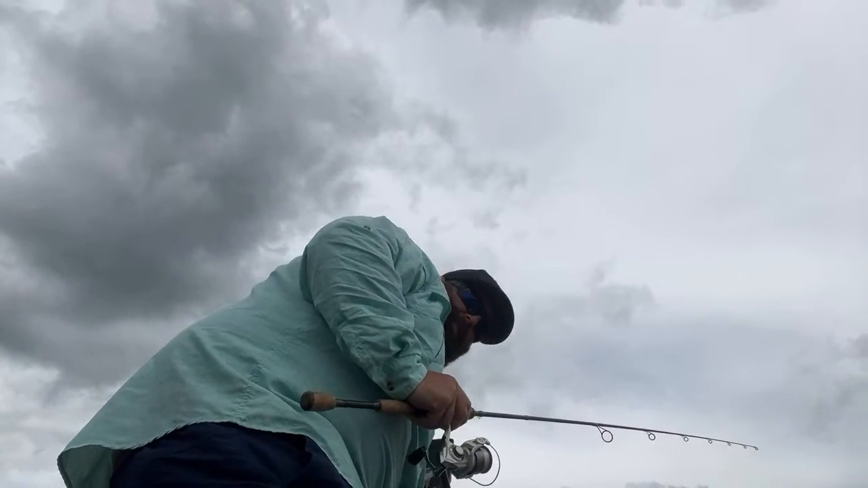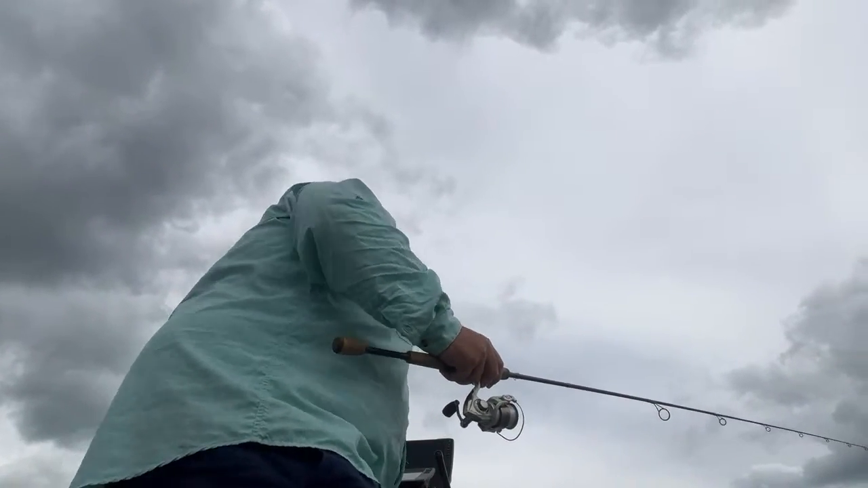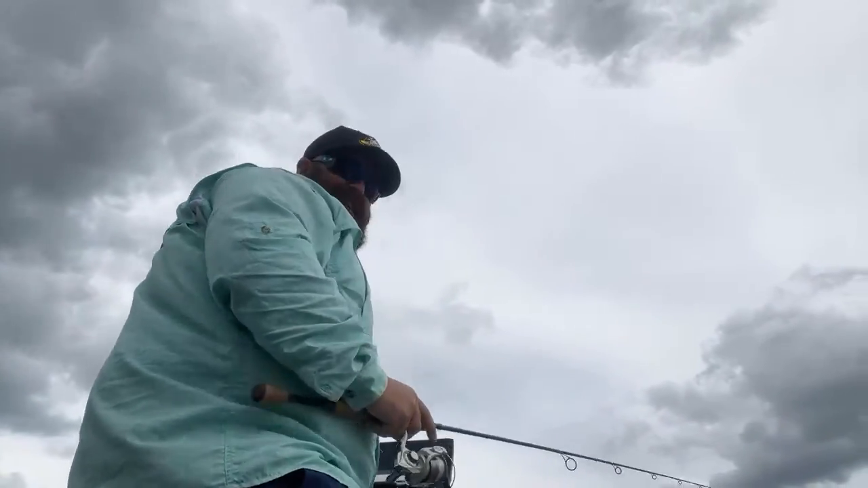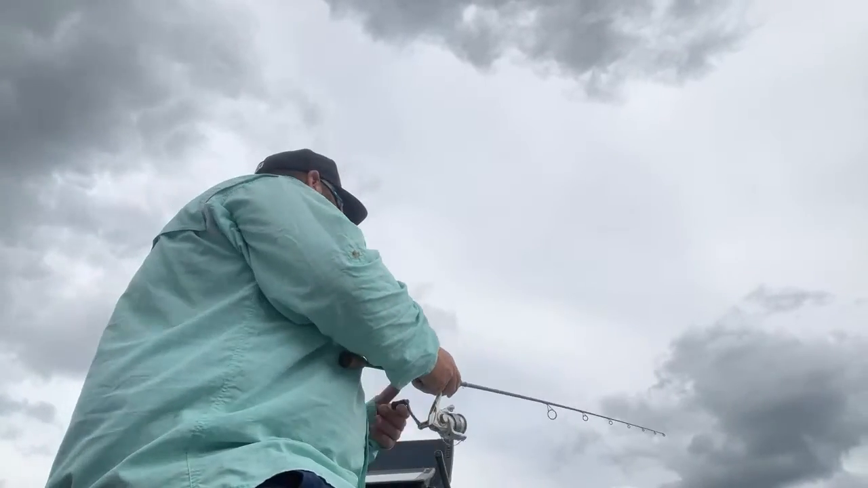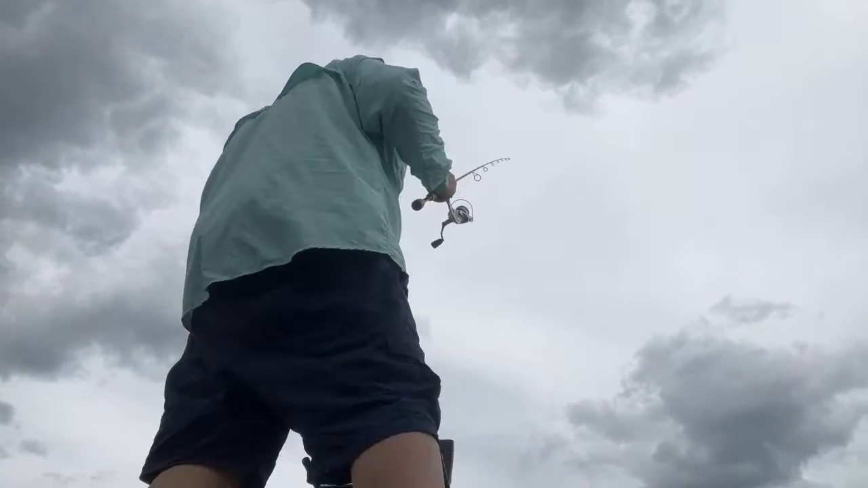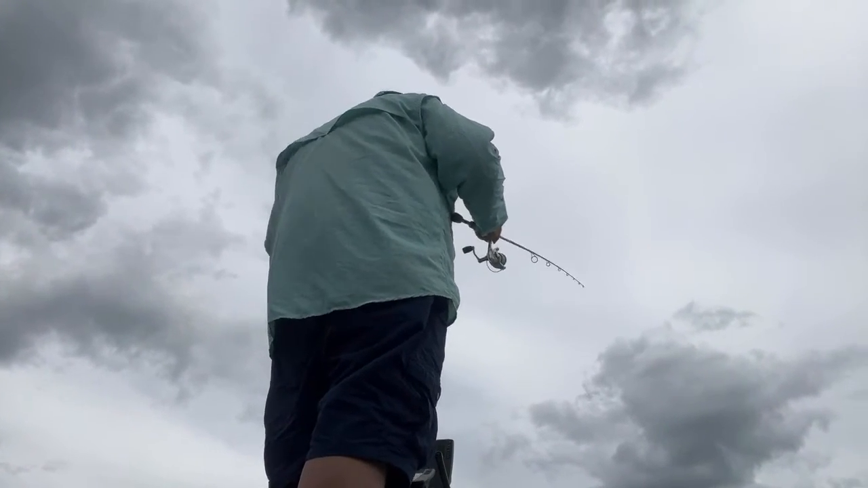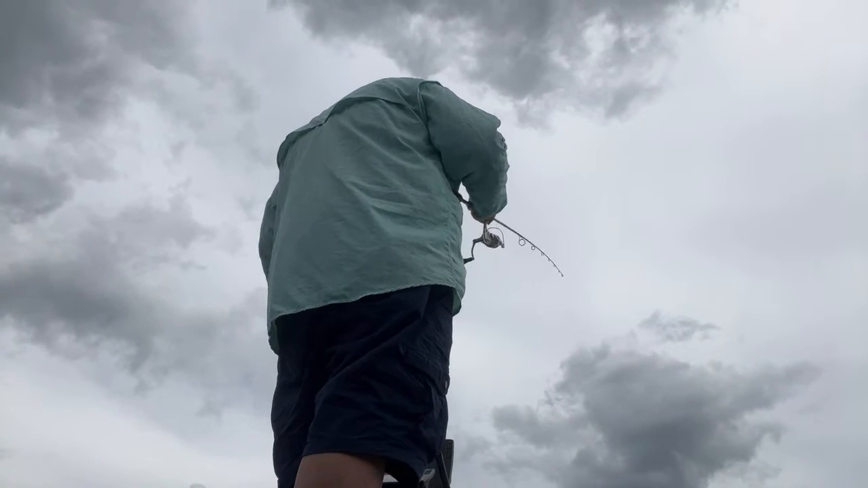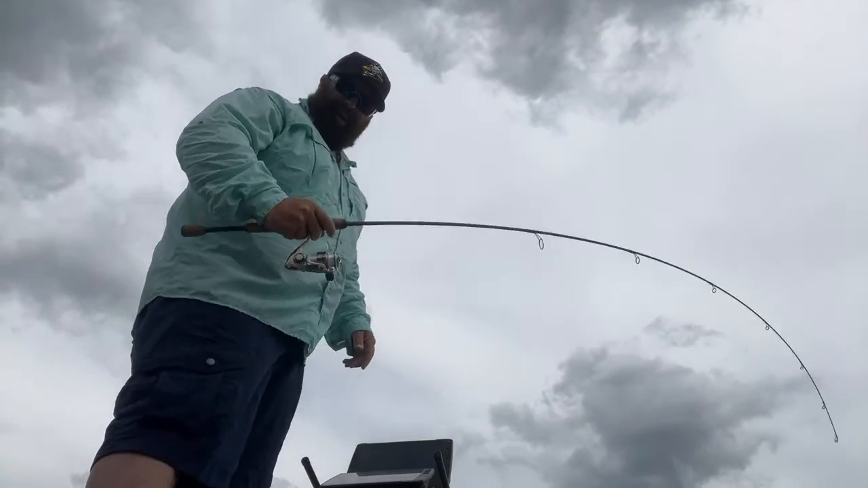I'm getting messages that pop up on the device telling me to tighten that drag up, but I really can't, guys, because it's just 3-pound test, and I'd rather not break off. I broke one off already on live. I hate breaking fish off. It's not good for the fish. Got him. So that's what it looks like, guys.